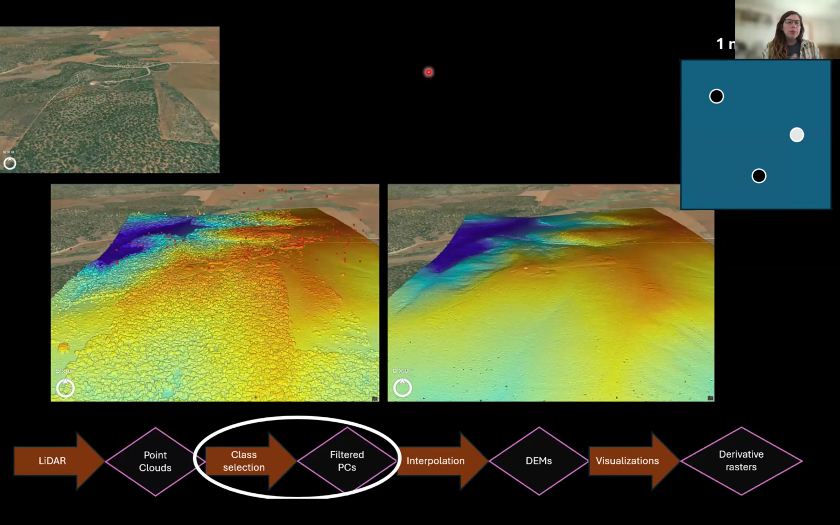The difference between these two digital elevation models really comes down to selecting different classes of points in your LiDAR point cloud. In that drawing I had of the airplane going over a landscape, with light coming out of the plane and reflecting off of different objects and surfaces, some of those light beams touched trees and went back up.